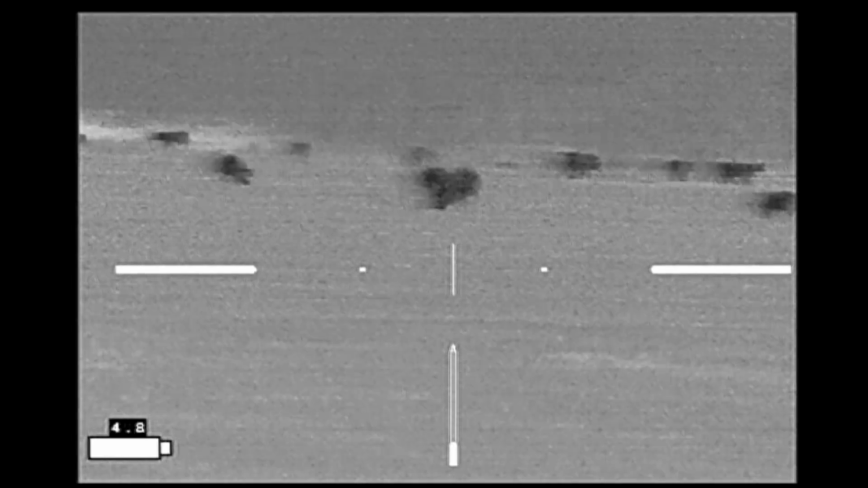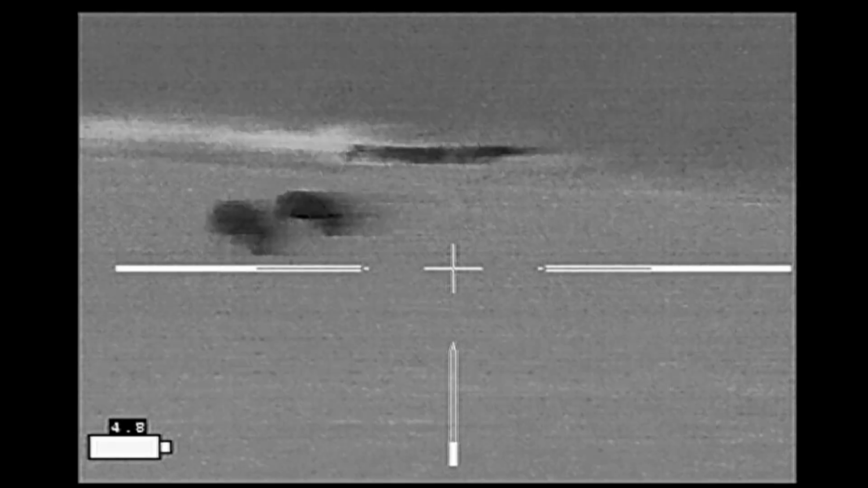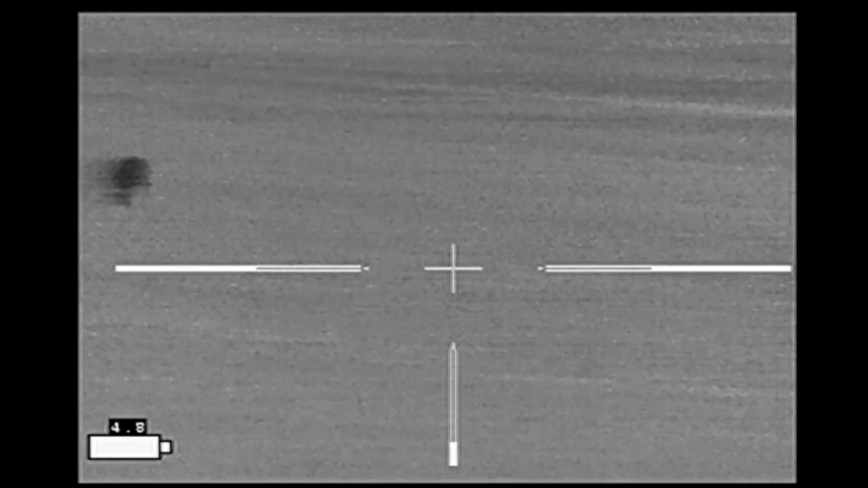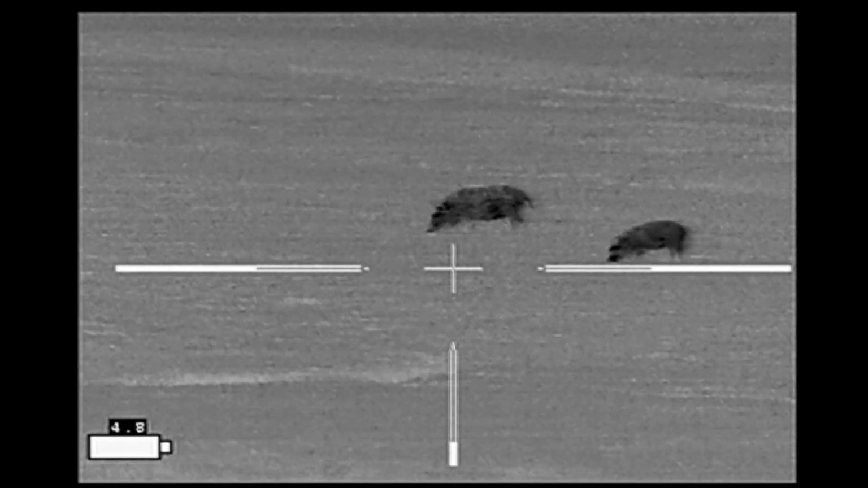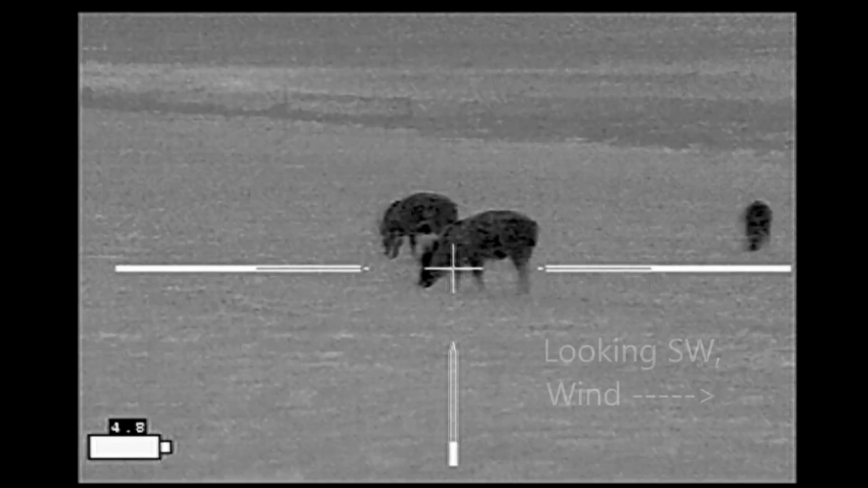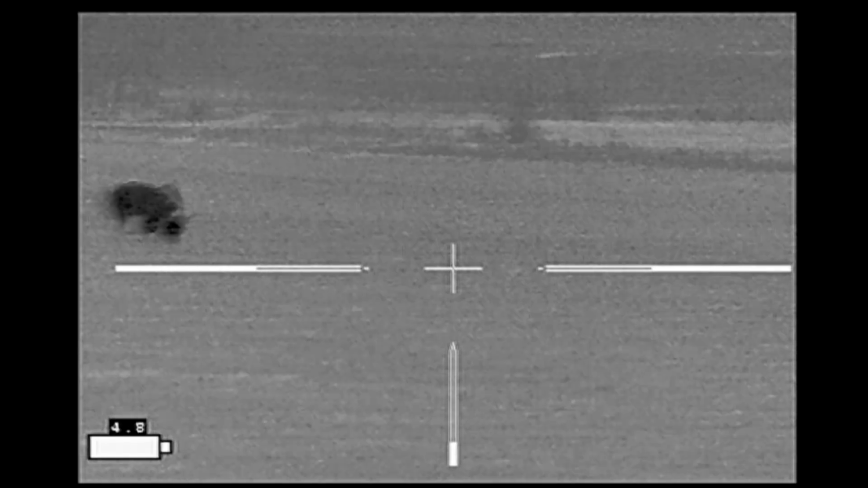Now the winds are quite strong, as you can hear, and that has helped hide me from the hogs. They can't hear me, they can't smell me, and there isn't a moon out, so they probably can't see me either. The exception to this is that every so often a car comes along the highway, lights up the field with its headlights, and I have to duck down and wait for the car to pass.